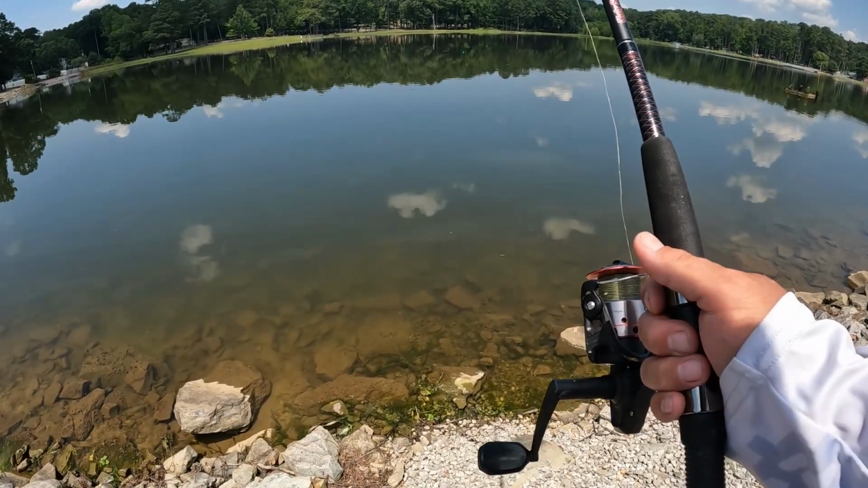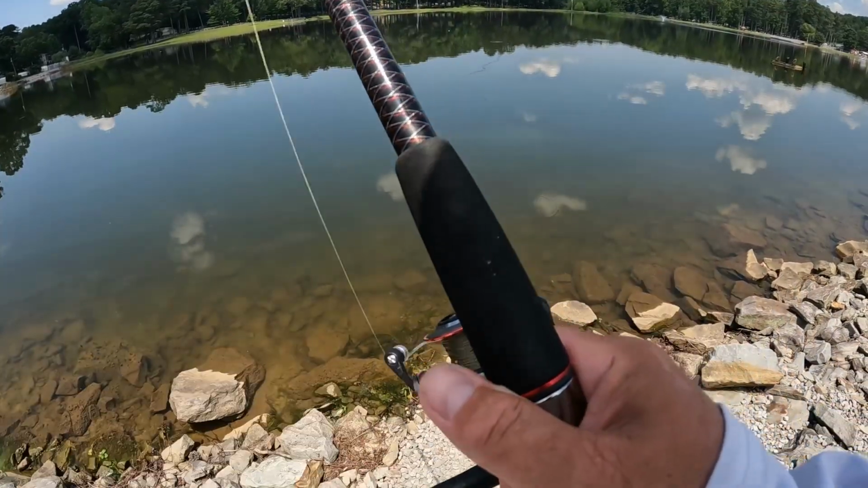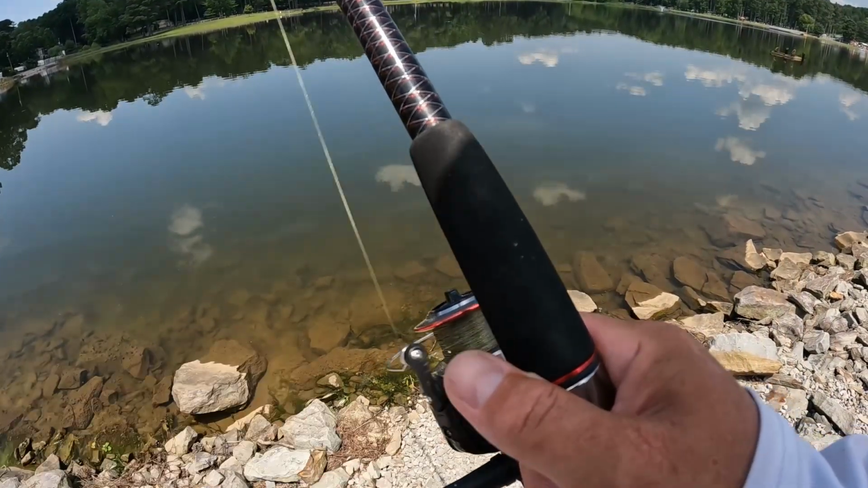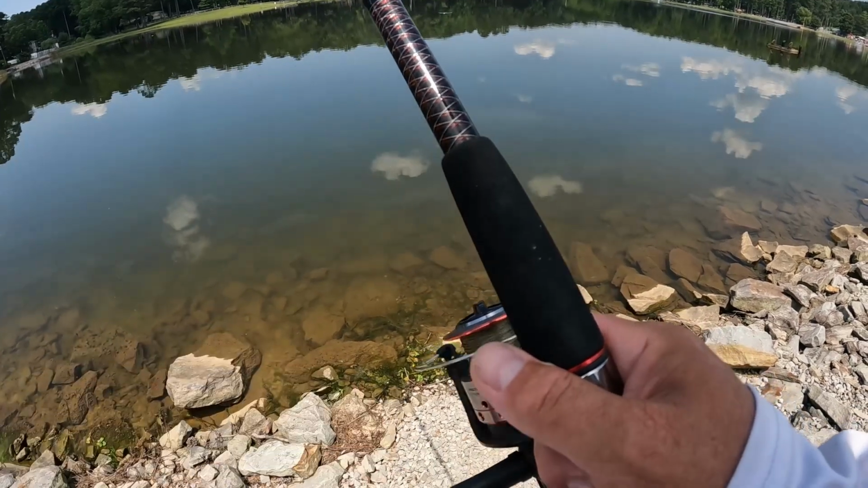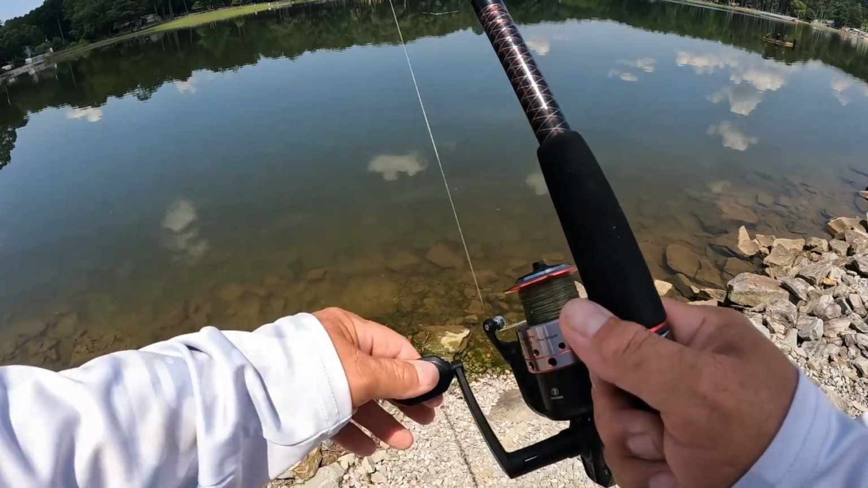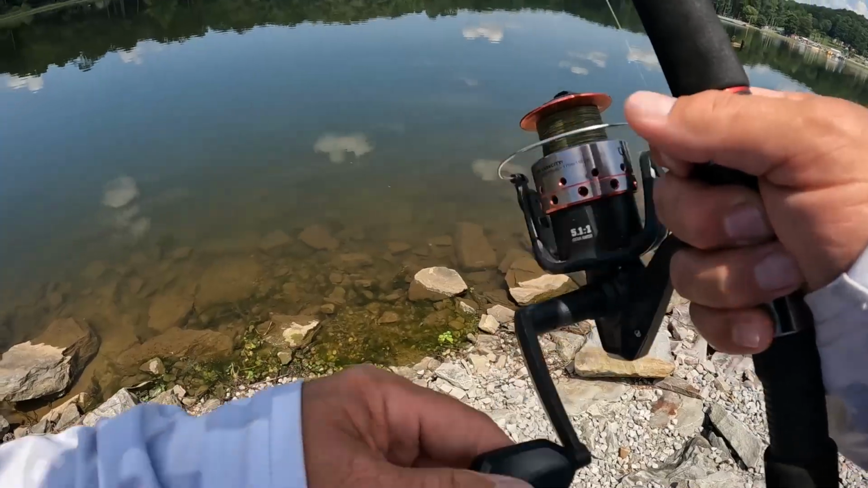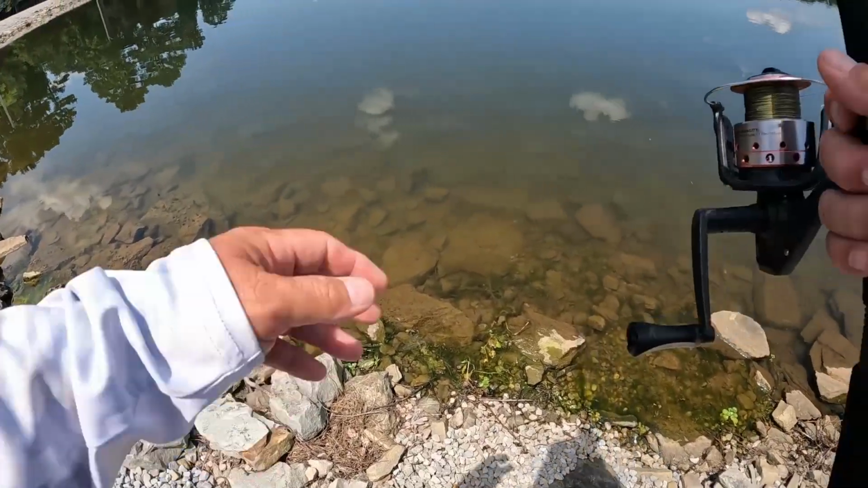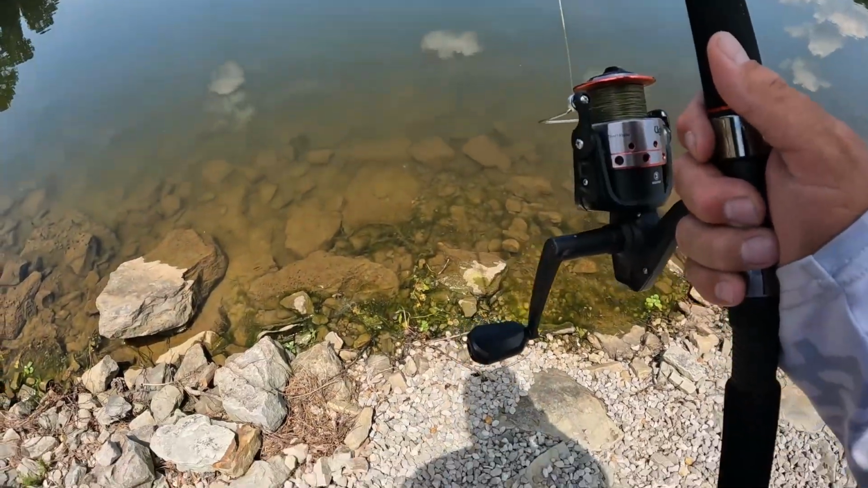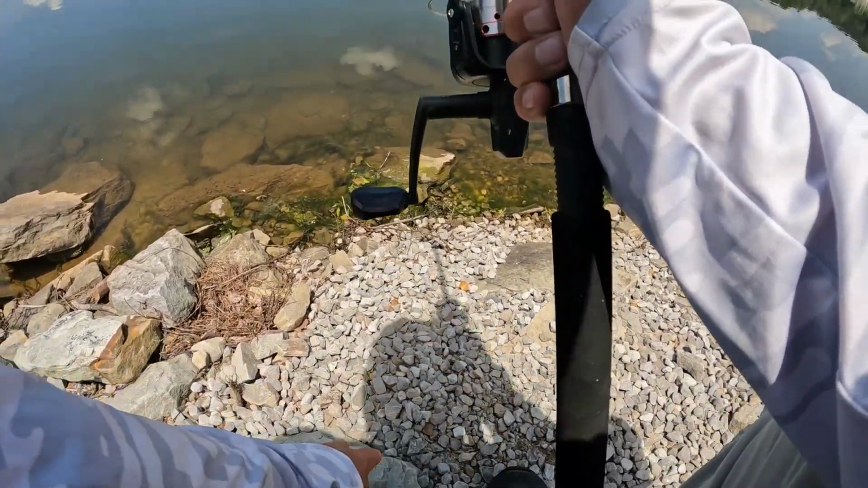Alright. Now, let's get it a little bit closer to where I can cast. Get a good proper judgment of the distance. I'm going to sit on the rock, because this is where I normally do my fishing from when I'm sitting there at this place.